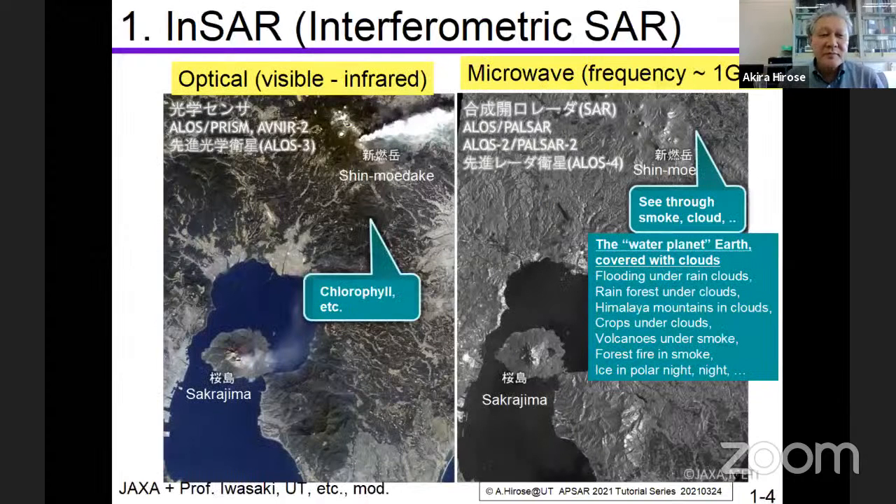On the left-hand side, you see the optical image of Kyushu Island in Japan, showing the Sakurajima area. This is an island, but connected to the big island.